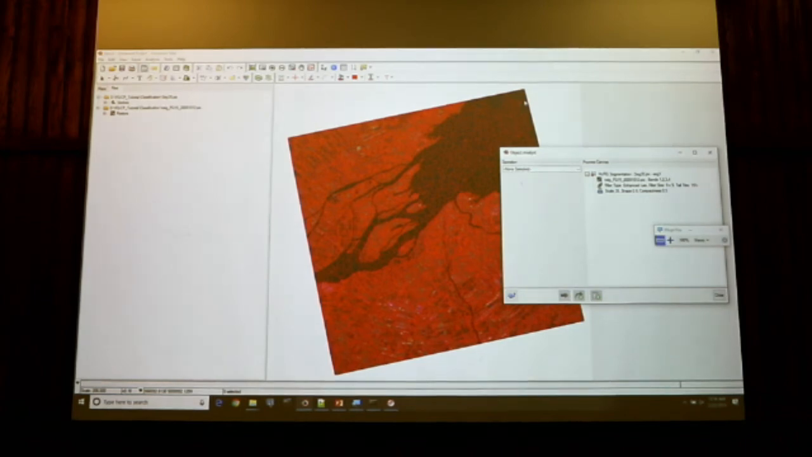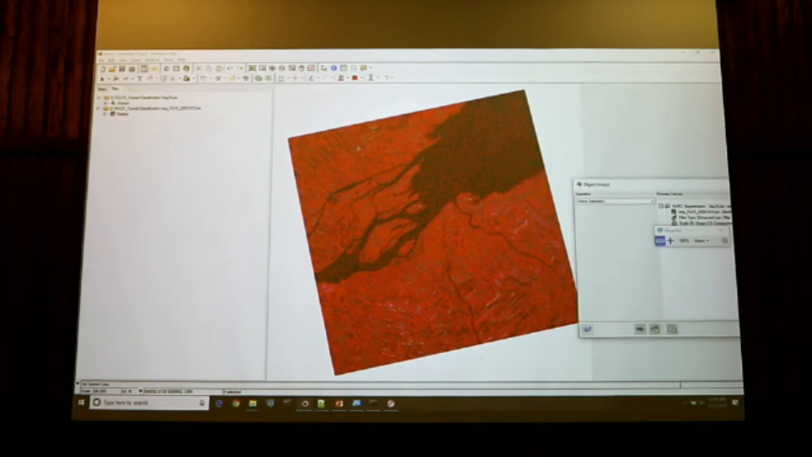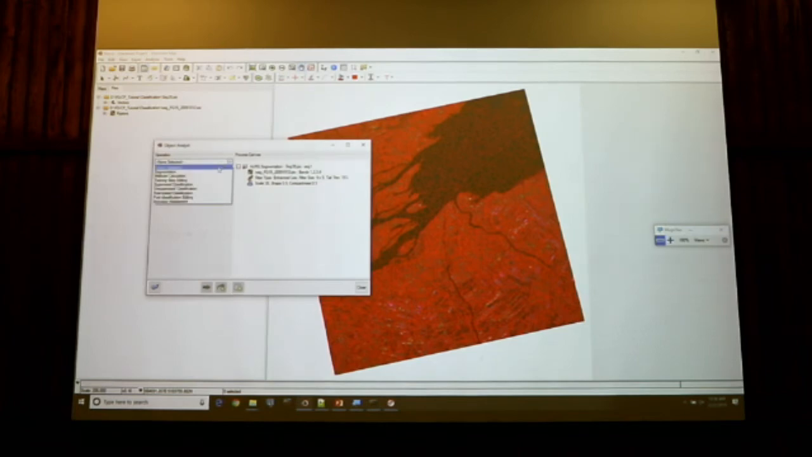Now I get my objects. And what we will do together is just to collect a few samples for different land cover classes. So I will go to my training site editing. Training site editing here.